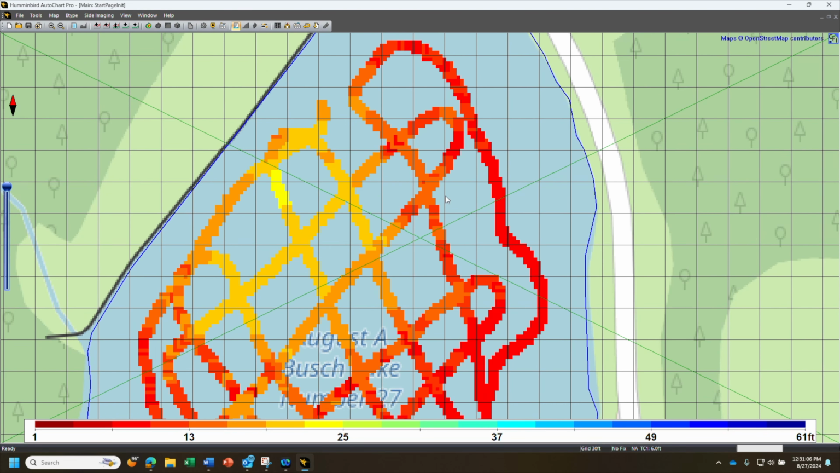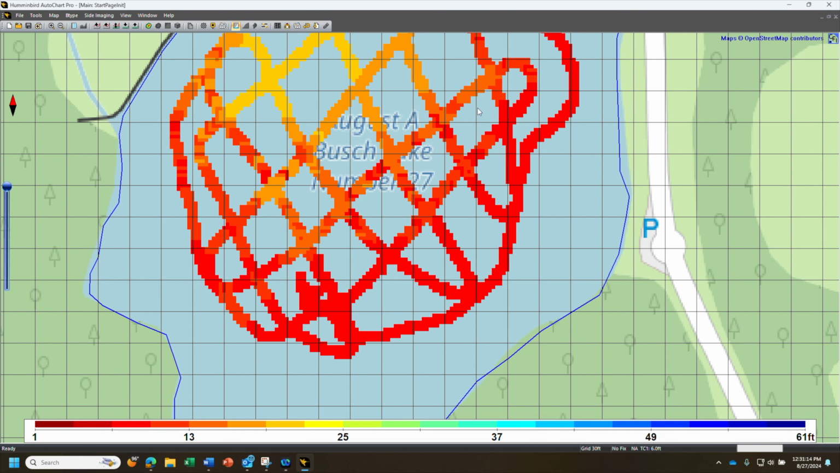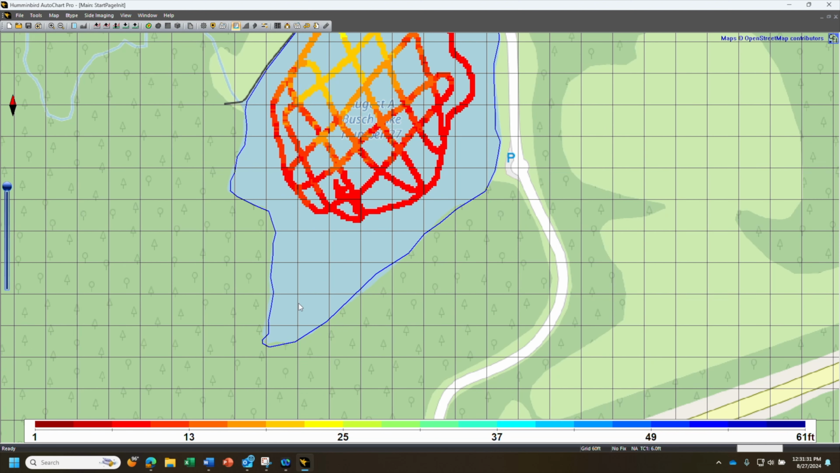So from here we can move on to actually filling in any areas that we think that the program won't map. So that includes the area up here where it was covered in spatter dock. We couldn't get the boat in there, so we can actually come in and add custom depths. And we know that this end was too shallow to get into, so we'll add depths here.